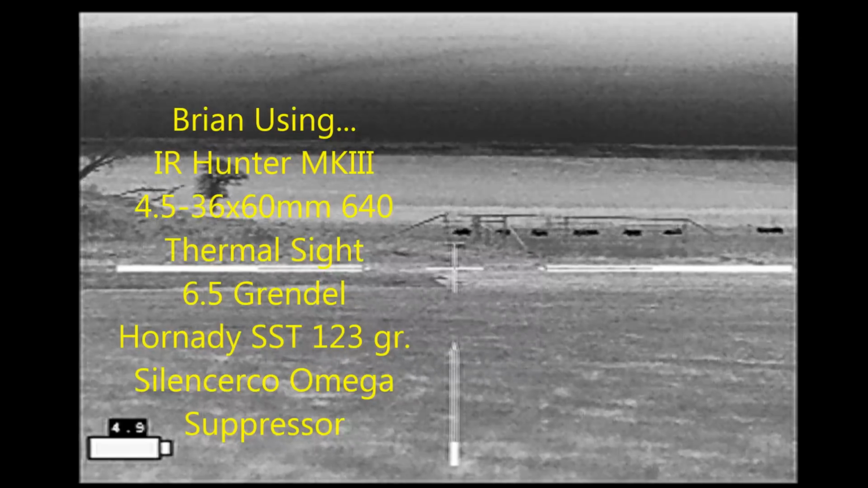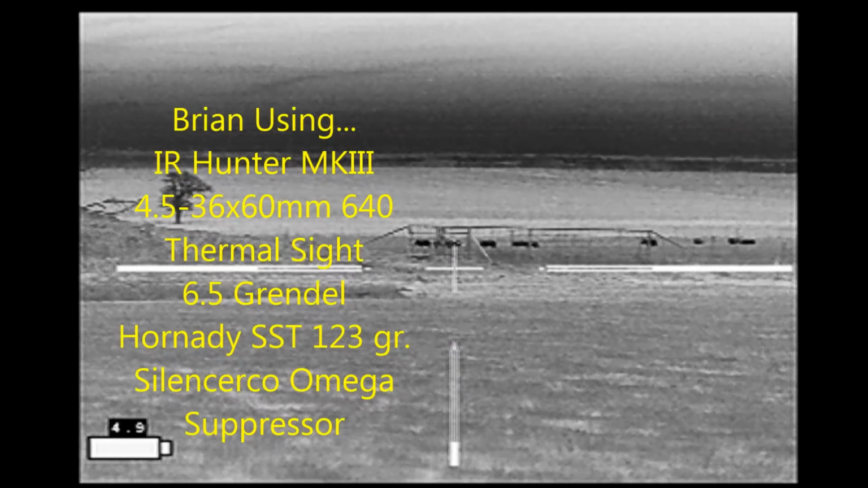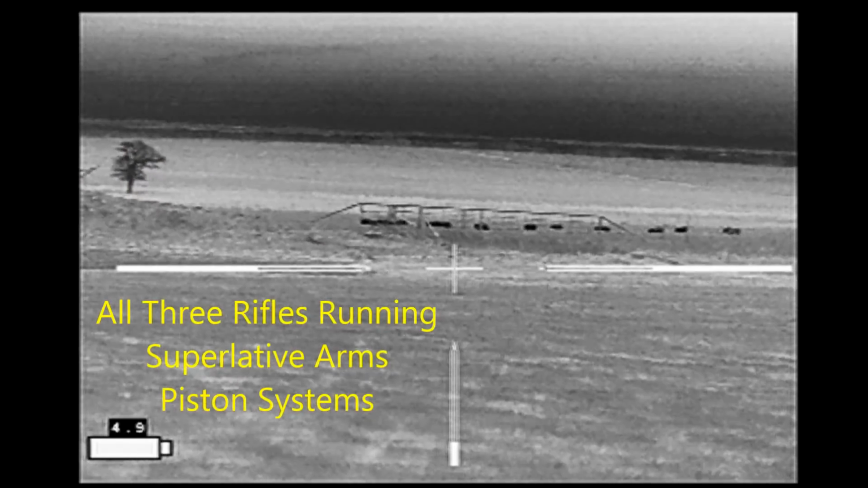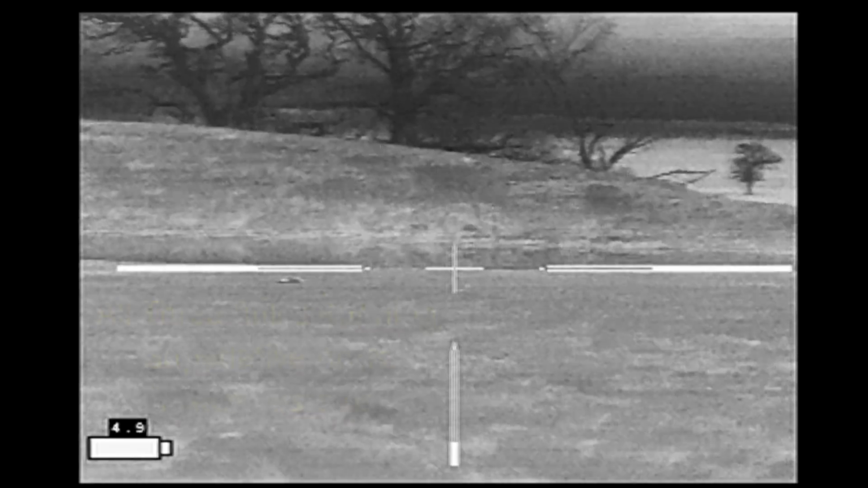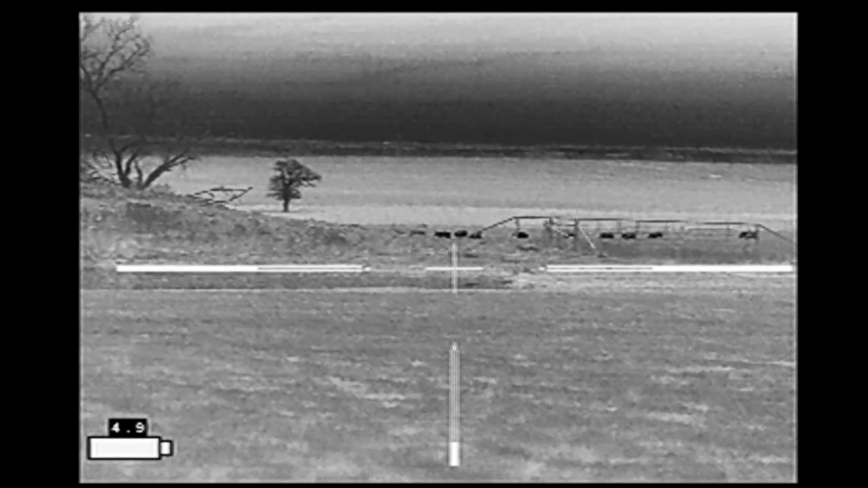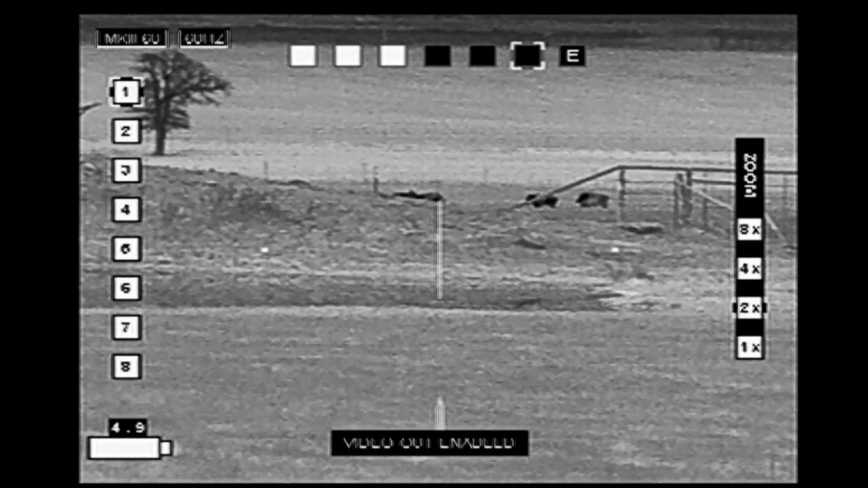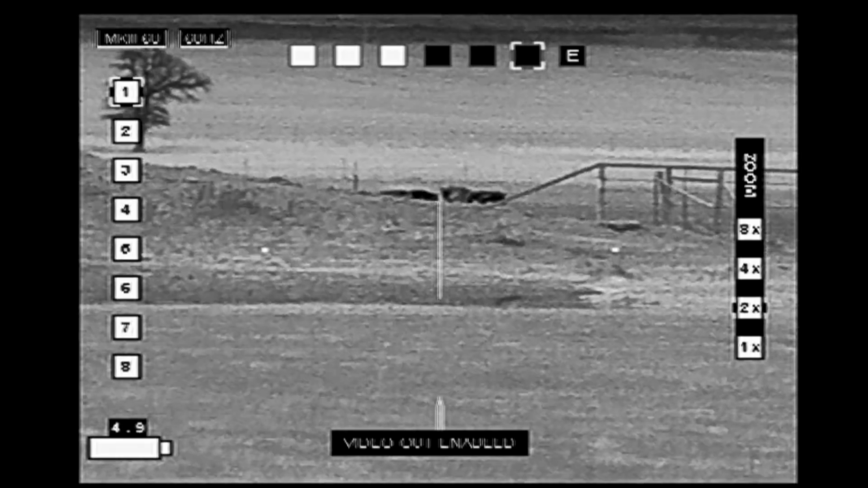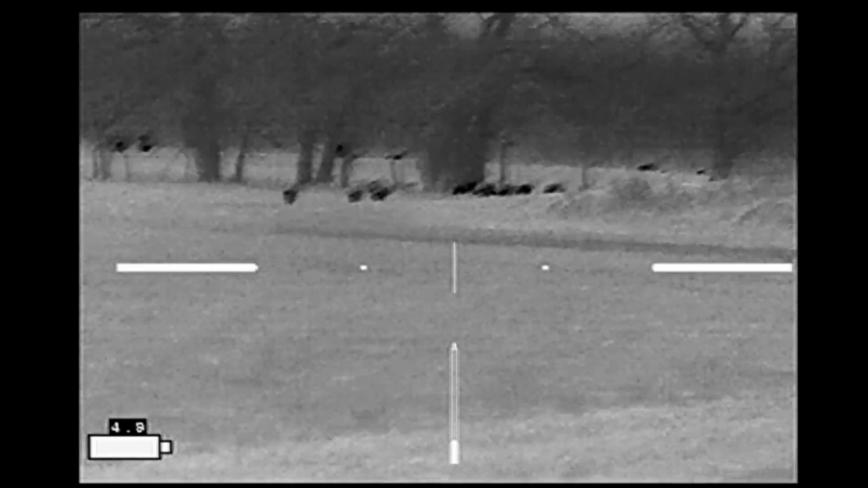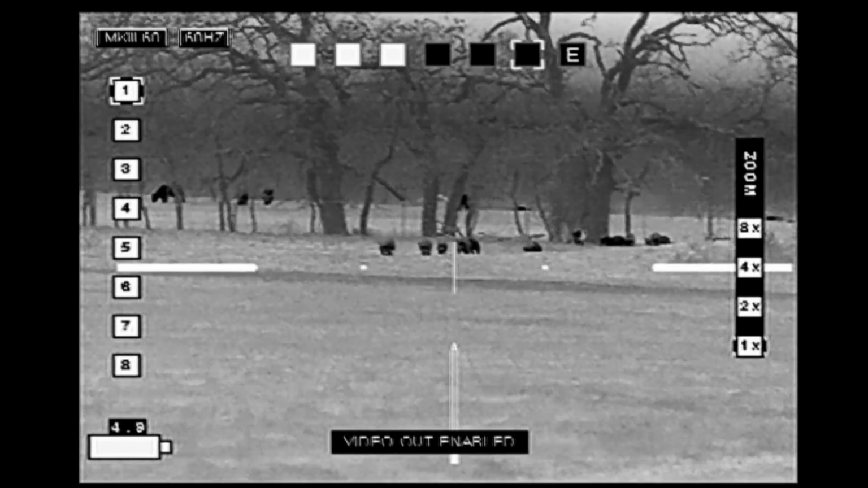And they're going to move behind the dam of a pond that's just to the left in this image and head onto the neighbor's property that has a lot of cattle on it. There you can see the dam in the water. So we're not certain where they're going. We think they may be leaving at this point, but we're going to stay in position, wait and watch. And a few minutes later they come around the opposite side of the dam. You can see the cattle in the background.